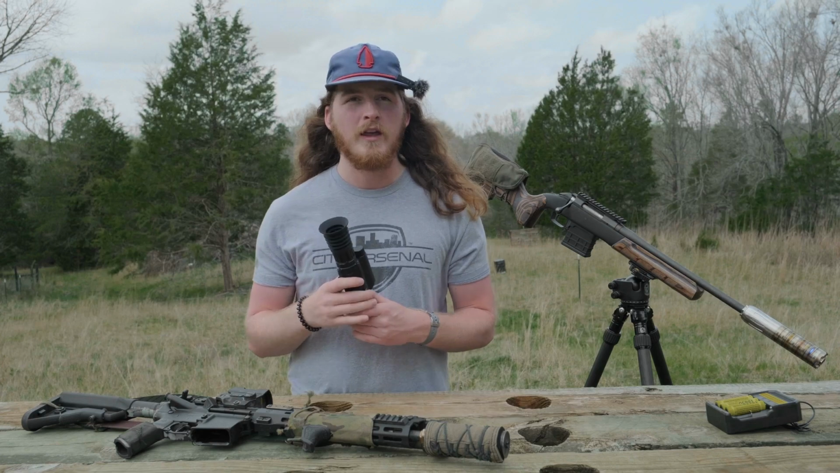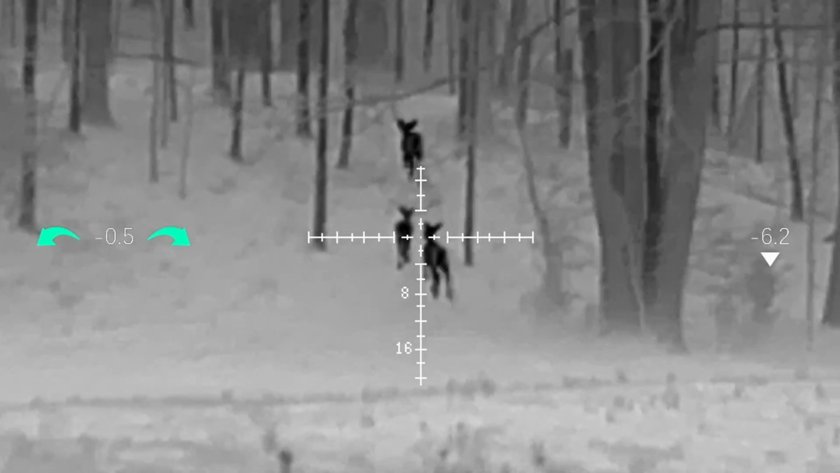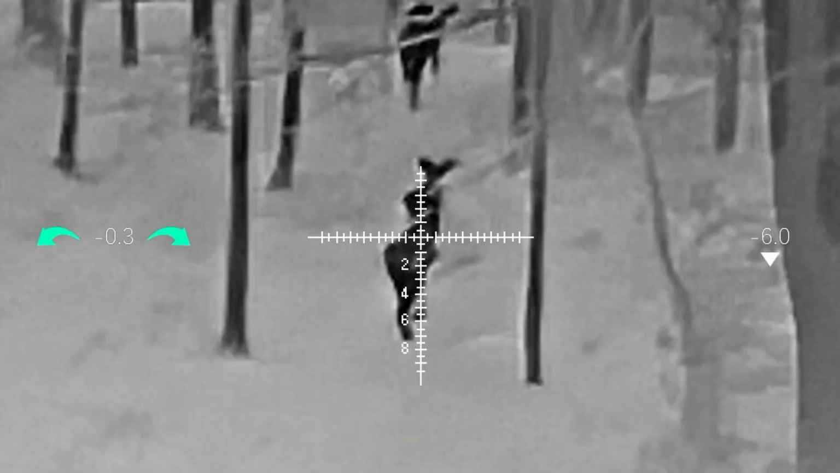Am I clear to move forward? And being able to just have a good idea of my surroundings as I'm walking in the dark, because this is the way that you're going to see things that you would otherwise have absolutely zero chance of seeing.